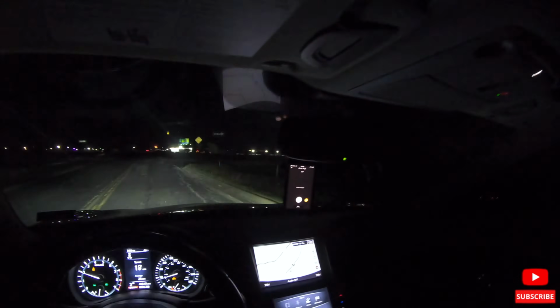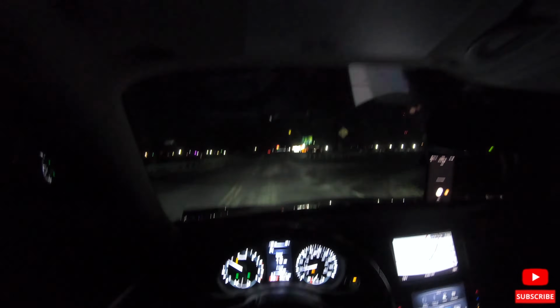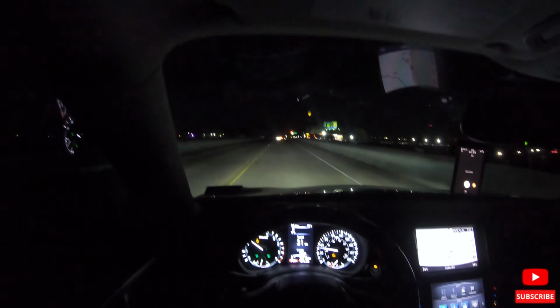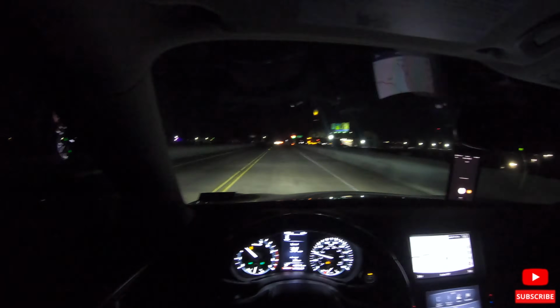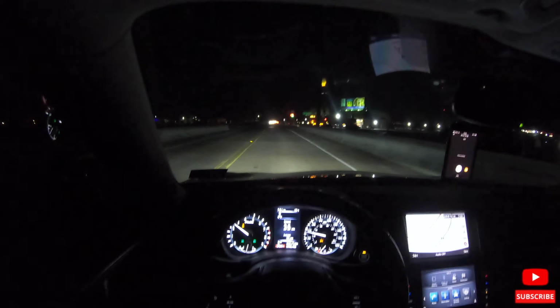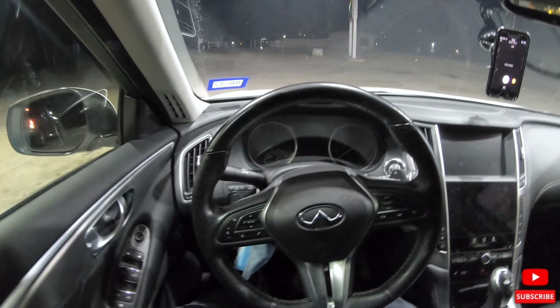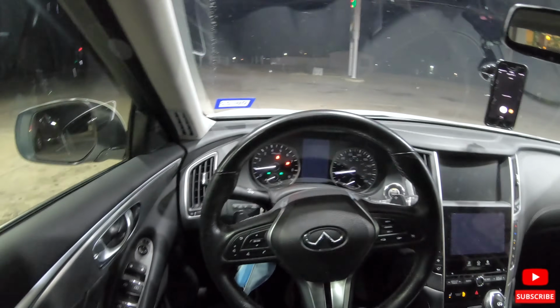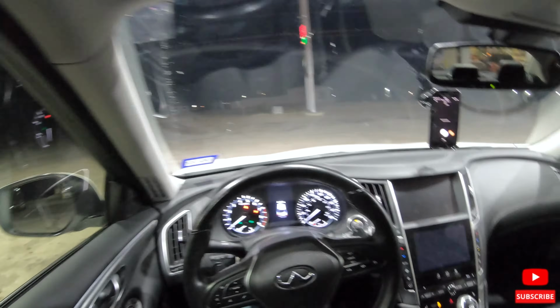I said Buc-ee's, but I'm running low on fuel already, so I don't think we're going to Buc-ee's. So we're gonna just stop at this gas station right here, get some gas, get back to the house. All right, let's get it. Full tank achieved. This car's thirsty. I kind of knew that when I bought it.